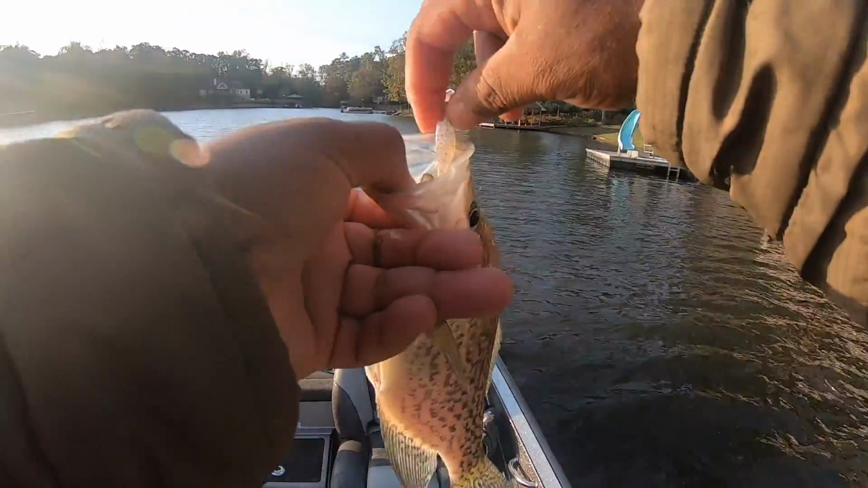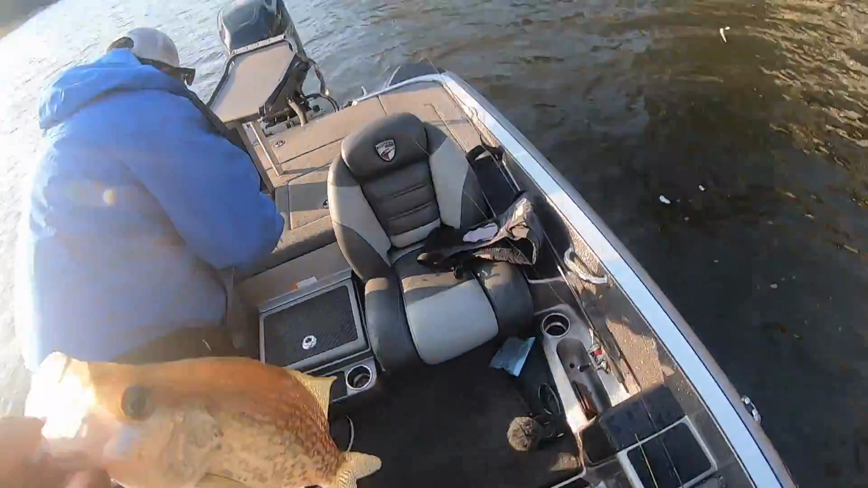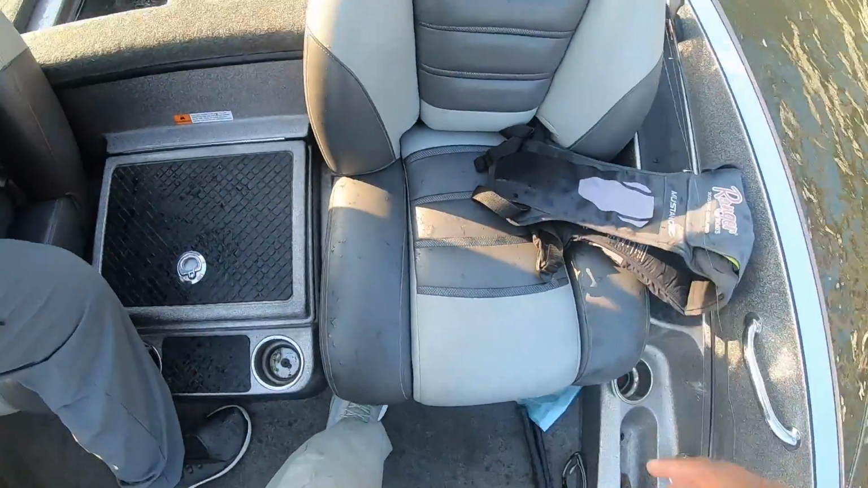So what I'm doing is I need to let this thing sink longer. See, you're getting a little better sink rate because you got two jigs on, and I got one.